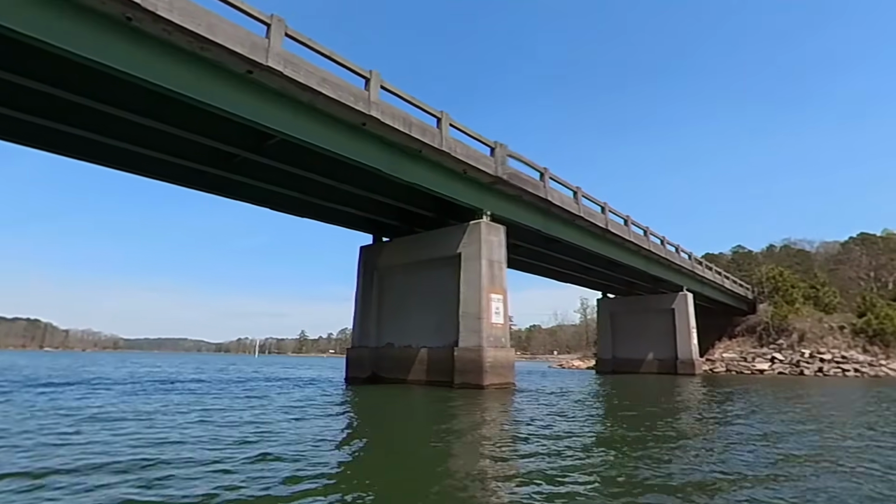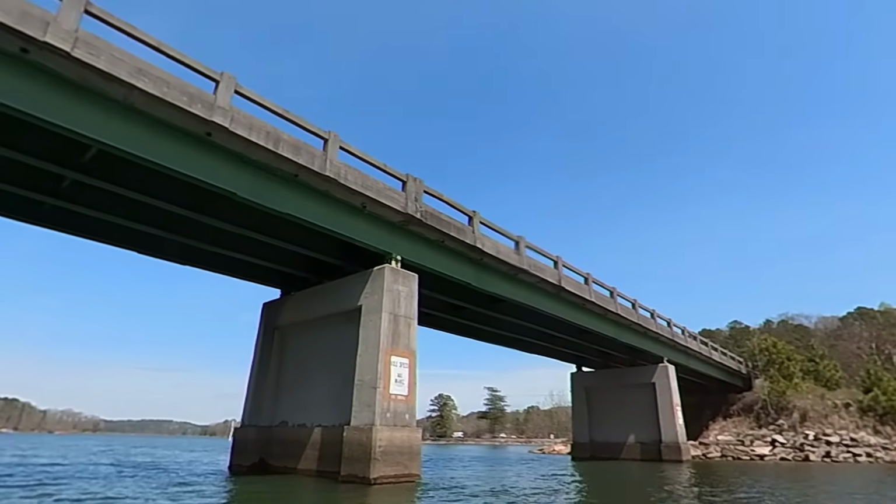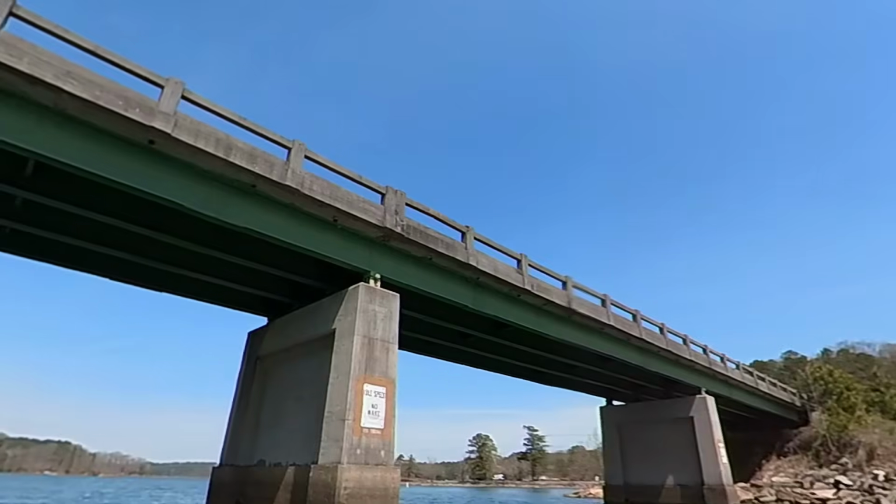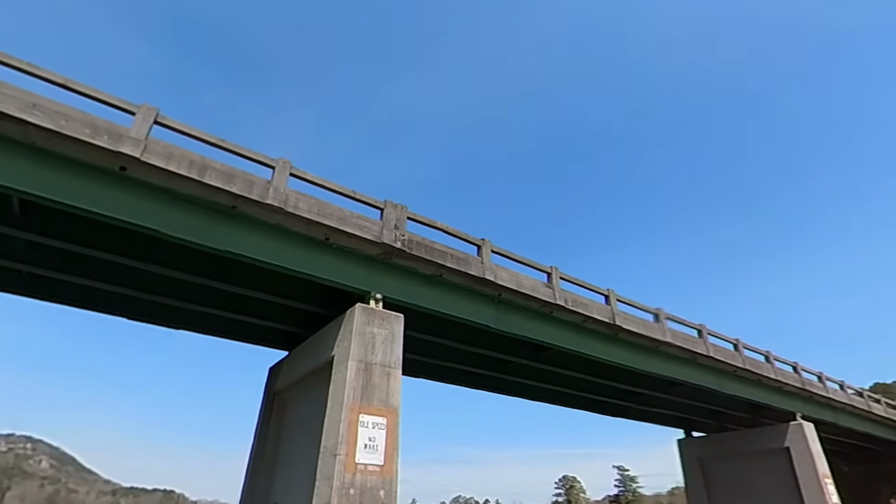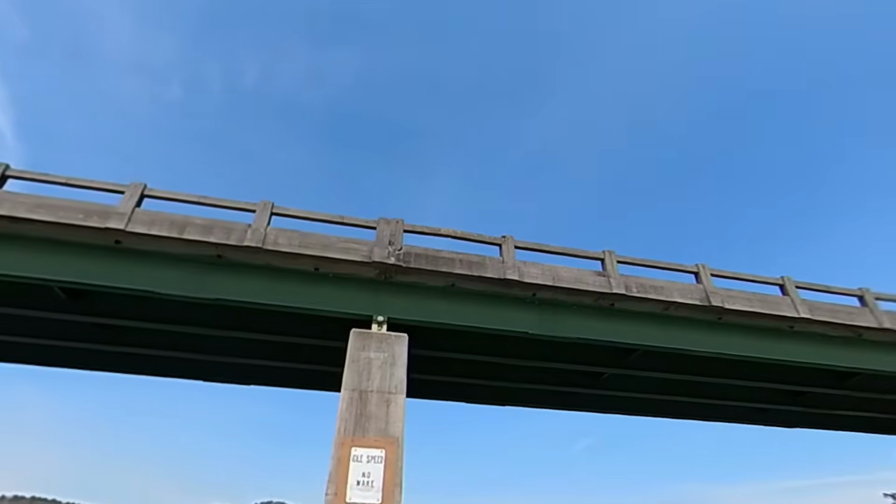We're looking at 25 feet deep right here, but I scanned the heck out of the spot already and I didn't see anything. You see that beam right there? It's not a car that hit that, ain't no doubt. But he didn't break through, so that's good for the car, I guess.